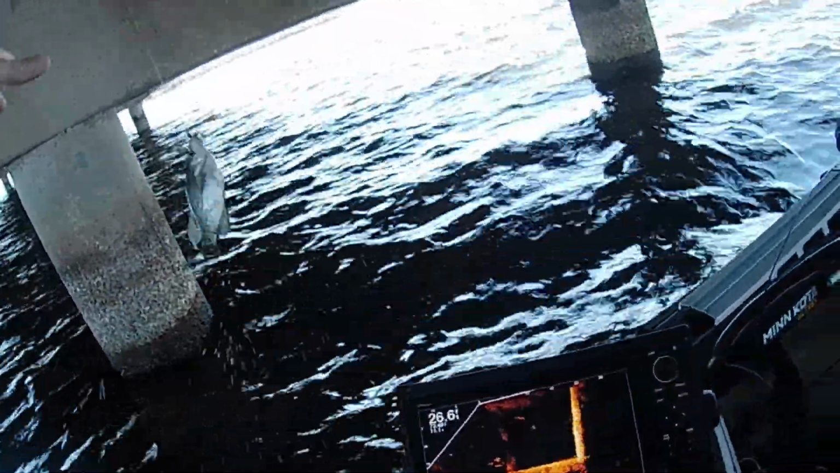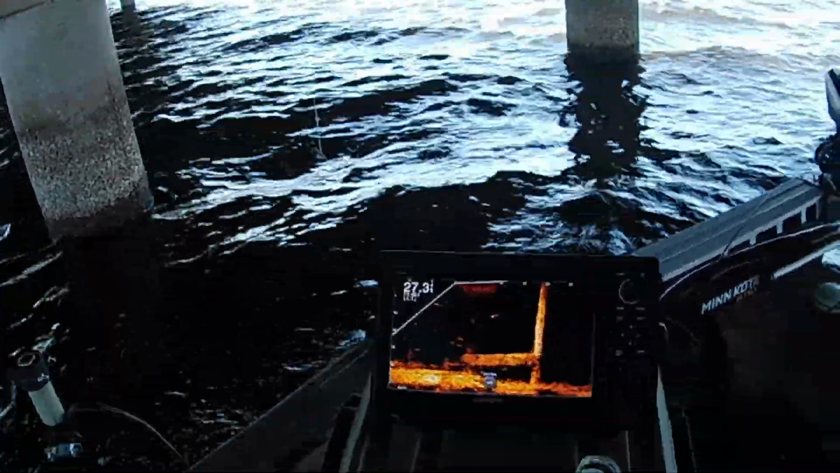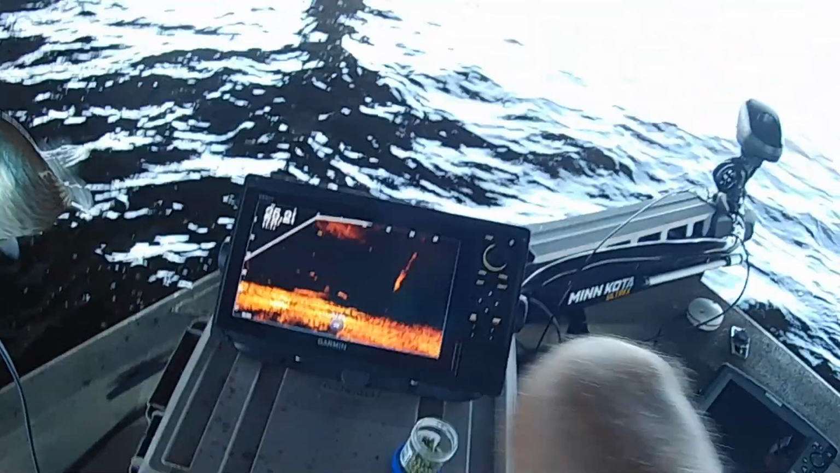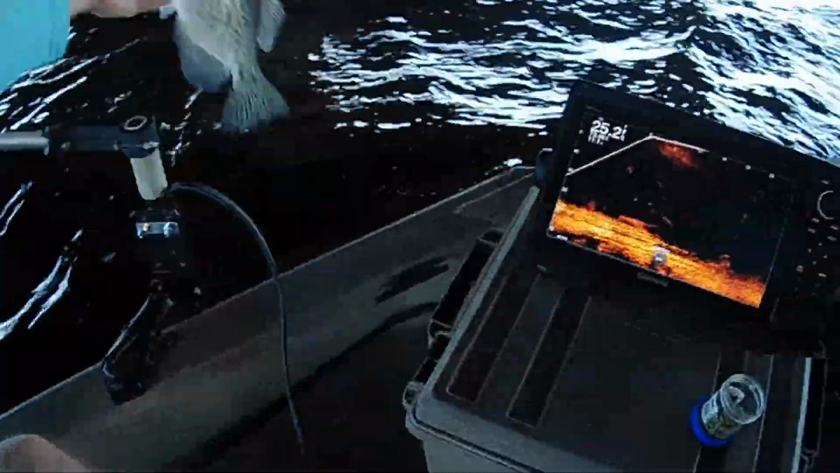There he is. There he is. Oh! Be still. Not a giant, but still a fish.